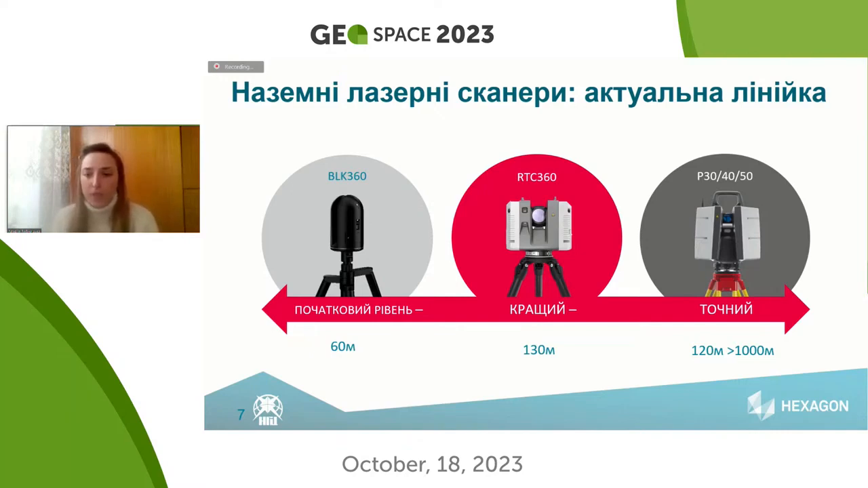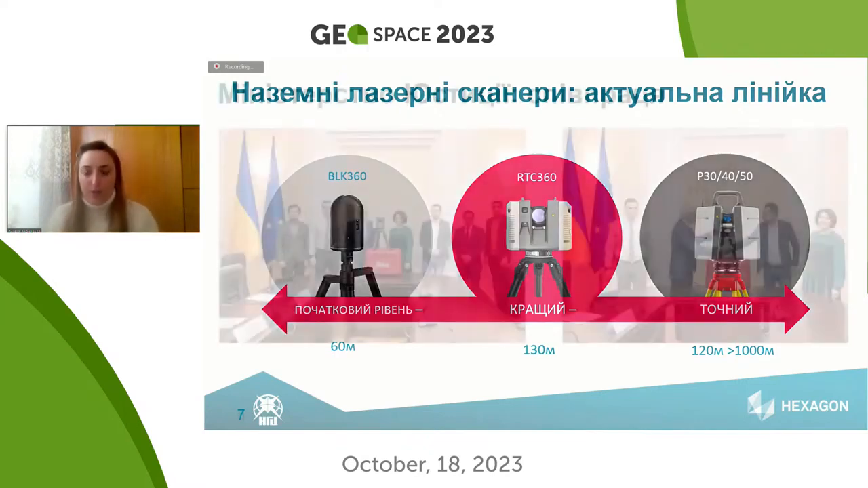If we need to scan the bigger object at a bigger distance, up to 1 kilometer, that would be E-series. This scanner is used rather for industry because it's very precise, up to 2 millimeters, the precision is. If we need a lot of details about the object, we use this scanner.